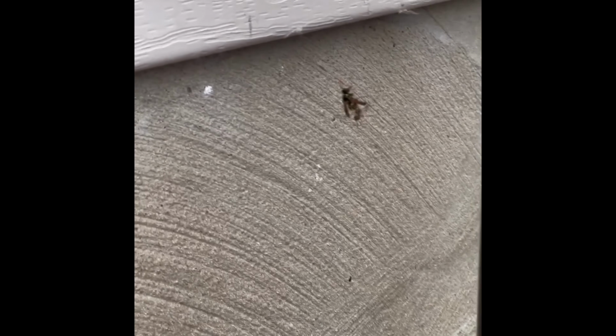Now this clip here is a special one. It was taken towards the end of the summer of 2023 by my dad. He was out in the backyard when he looked over towards the house and he noticed something strange. He then moved closer and began filming. This is the spider versus the bee.